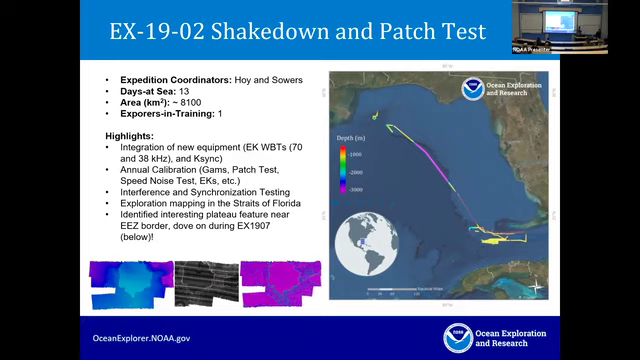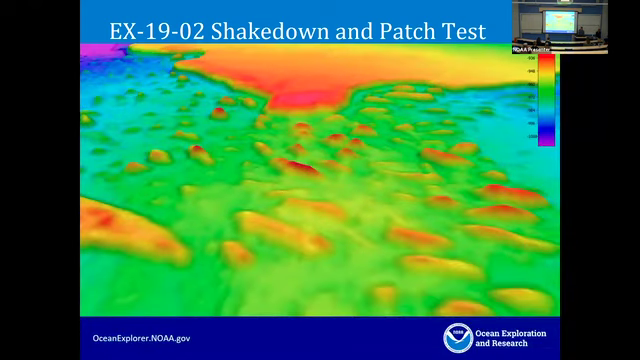And then we had time at the end to basically do a survey off of Florida in a place that had never been mapped with modern multi-beam before. So that was a nice add-on at the end. And here's a little view of what that looked like. So we found this interesting plateau with all these unique little knoll features.